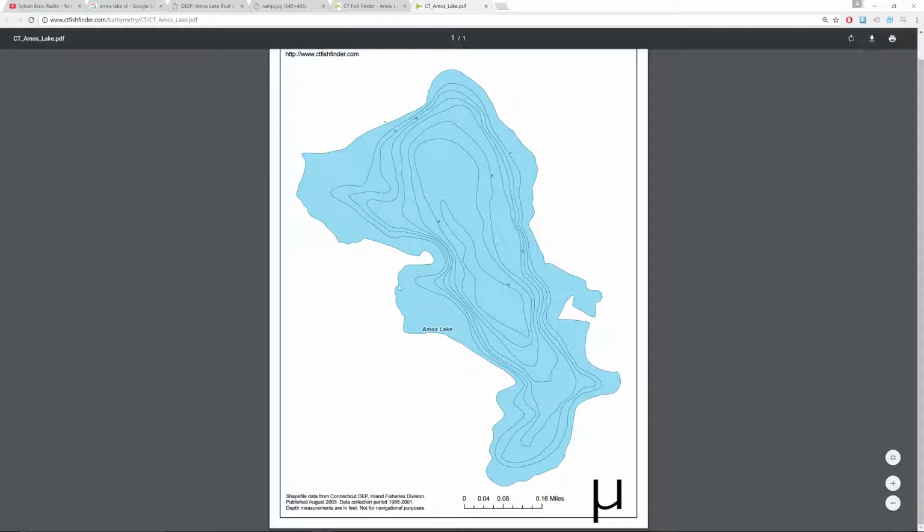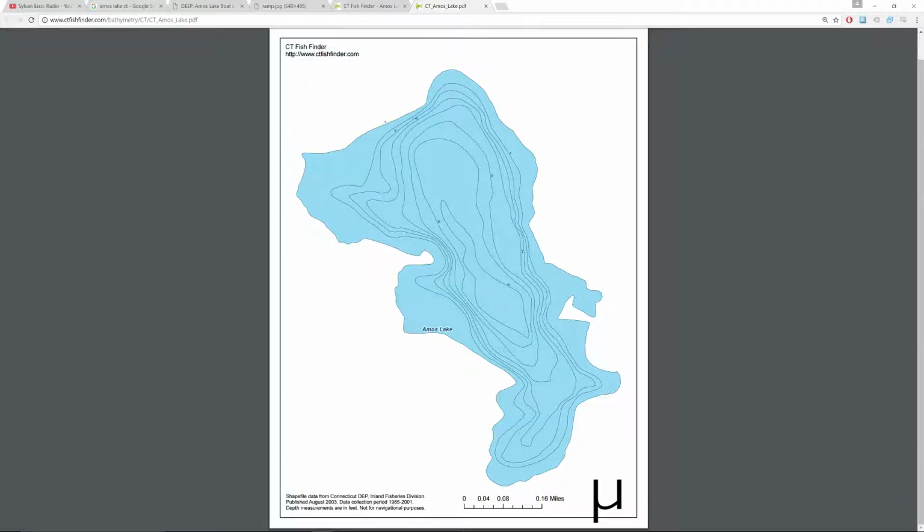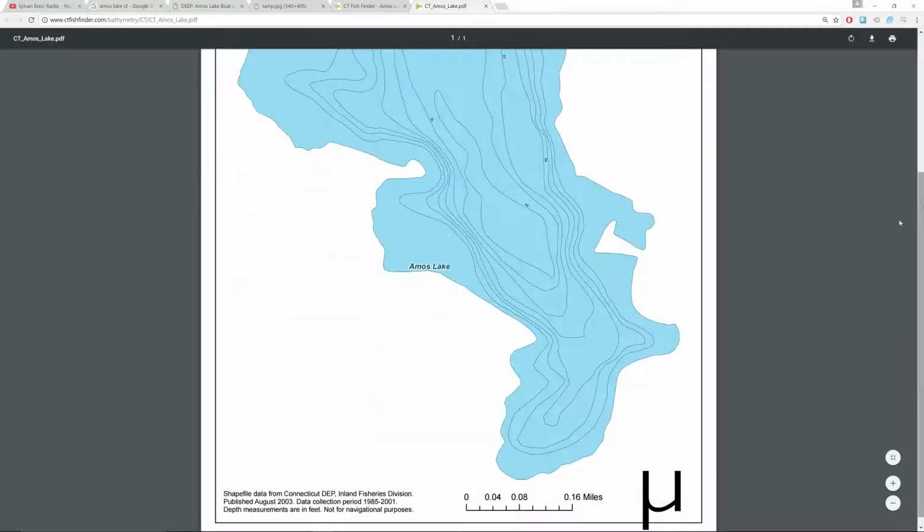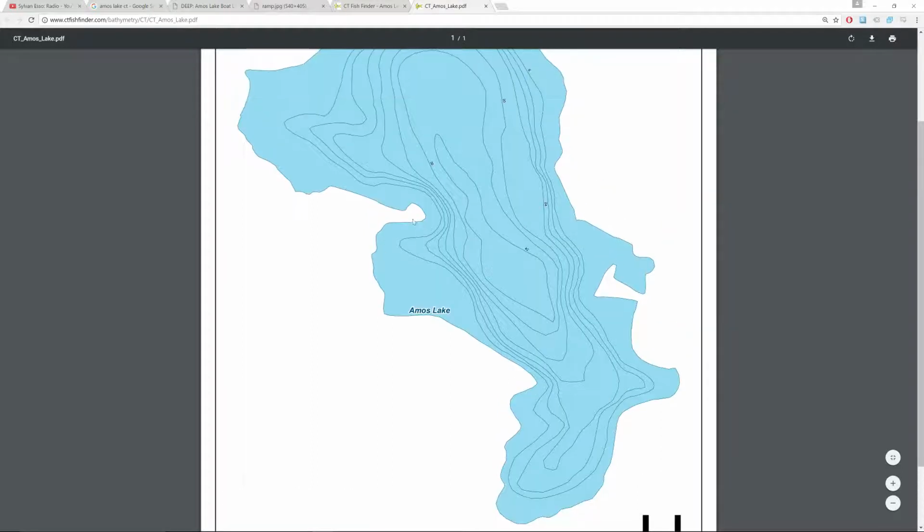So right about here is the boat launch. Quickly goes down to 42 foot. We will find out that is not accurate. I want to say 46 to 45 is what we're really going to find. There's a couple spots that I have a feeling, let's say right here, I have a feeling this is a lot sharper than what they have. Whoever did this one did all right.